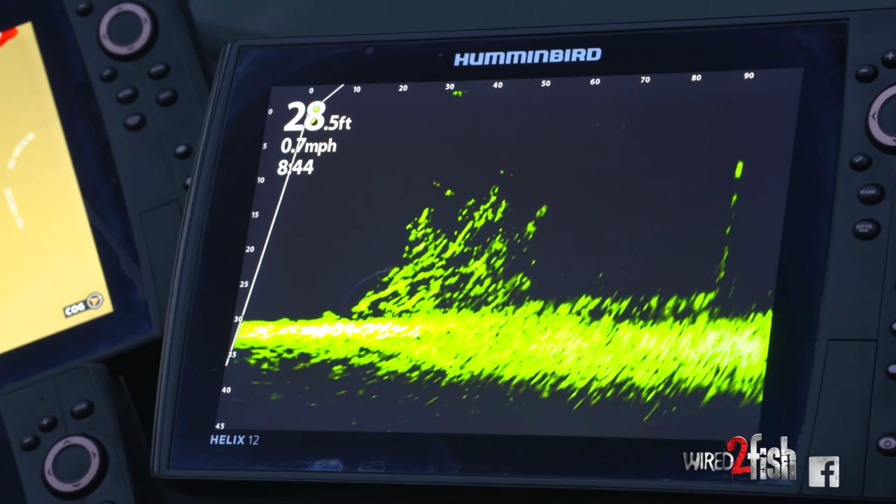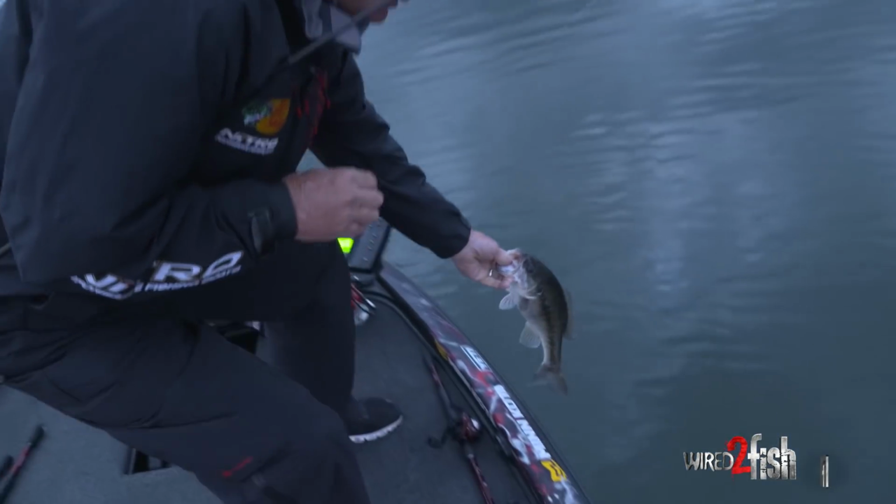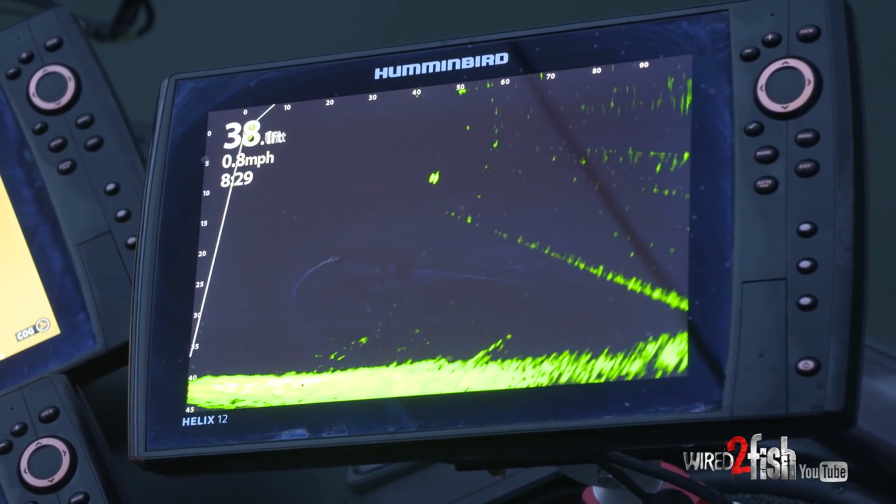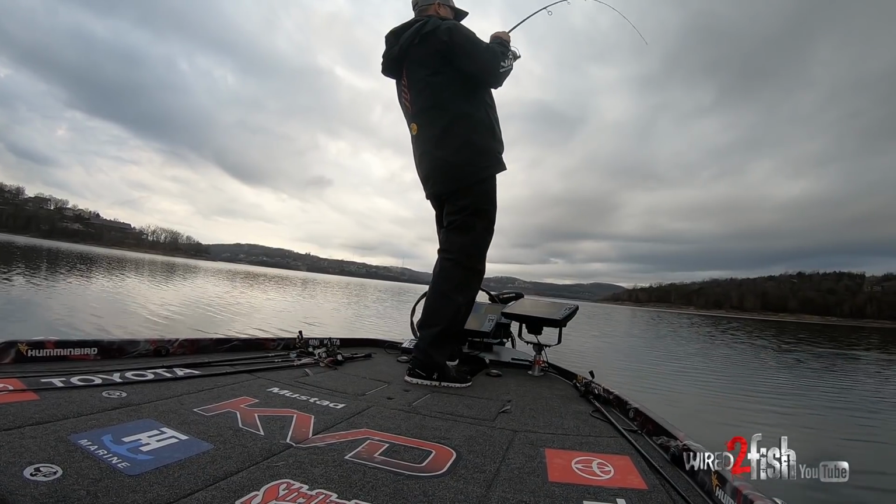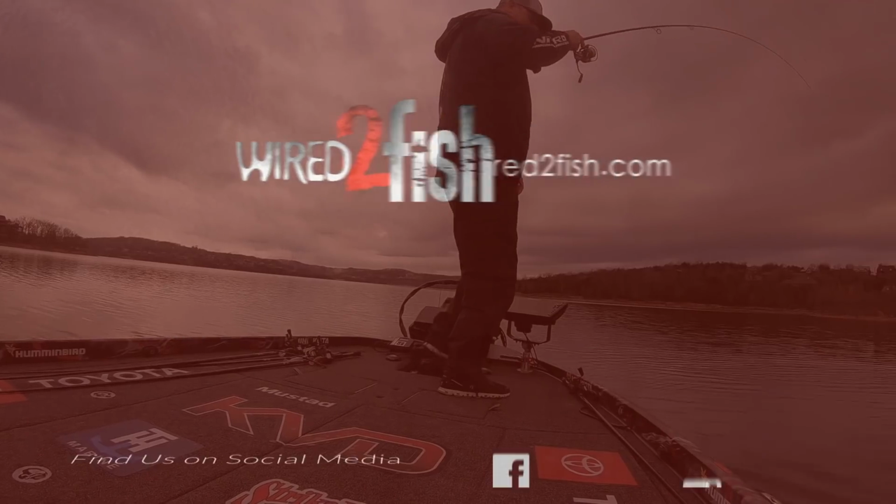Being able to use forward-facing sonar for the past year has opened my mind and changed the way I think. I've been doing this for 30-something years, and I'd never realized how many fish just swim randomly around out in open water, especially in lakes like this that have clear water and a lot of bait. They don't relate to cover, they're not relating to structure, they're just roaming around looking for bait.